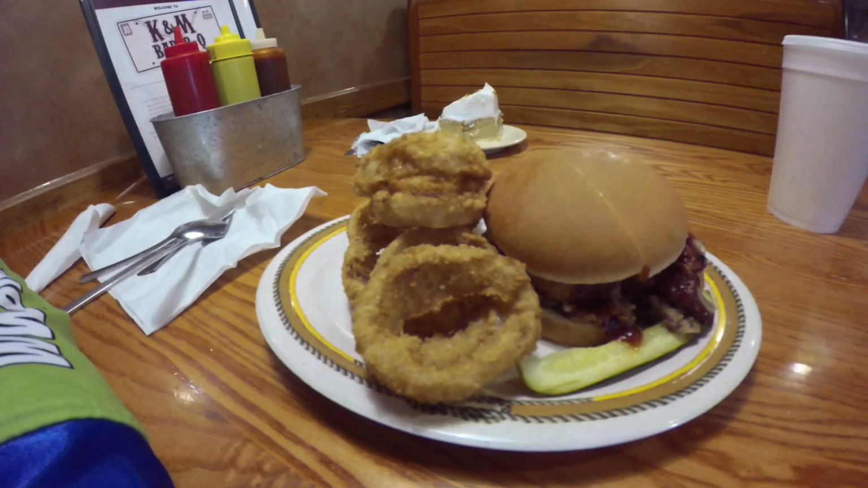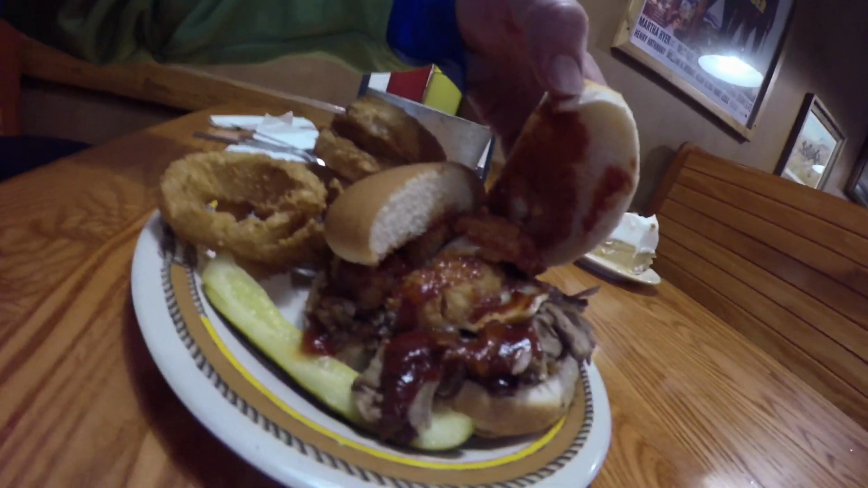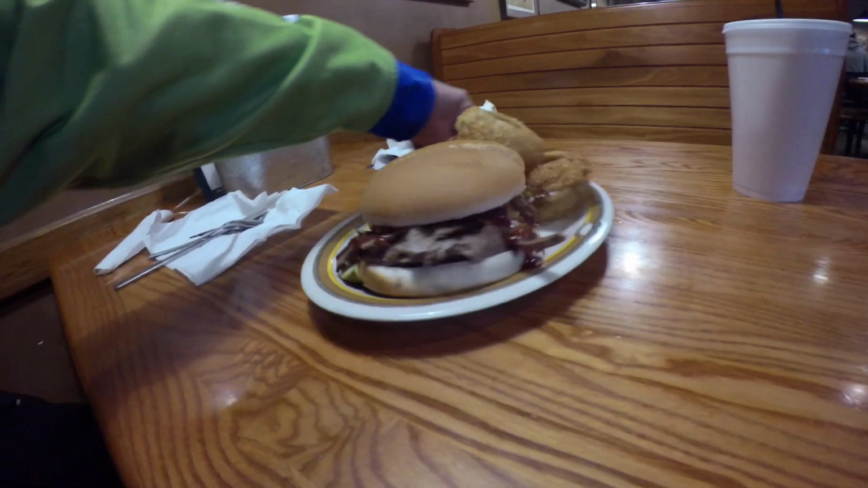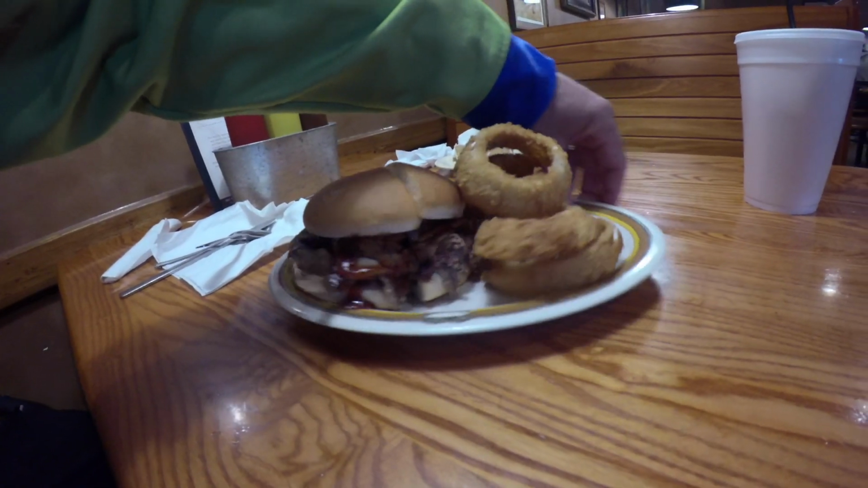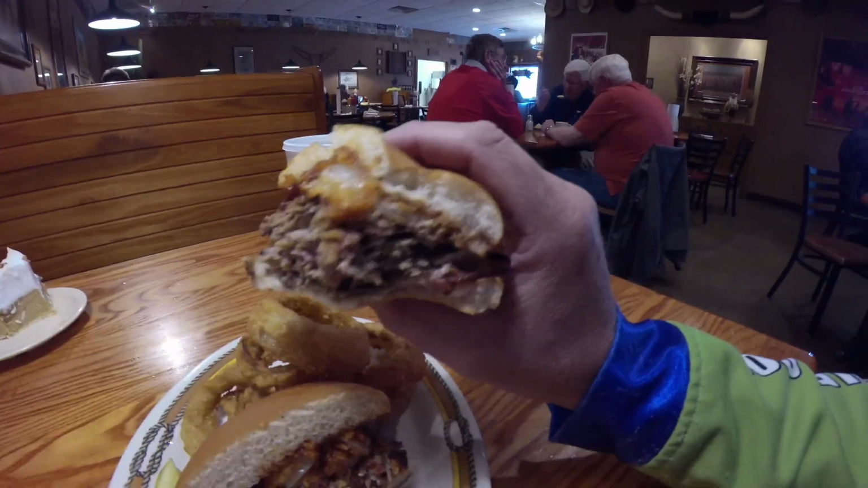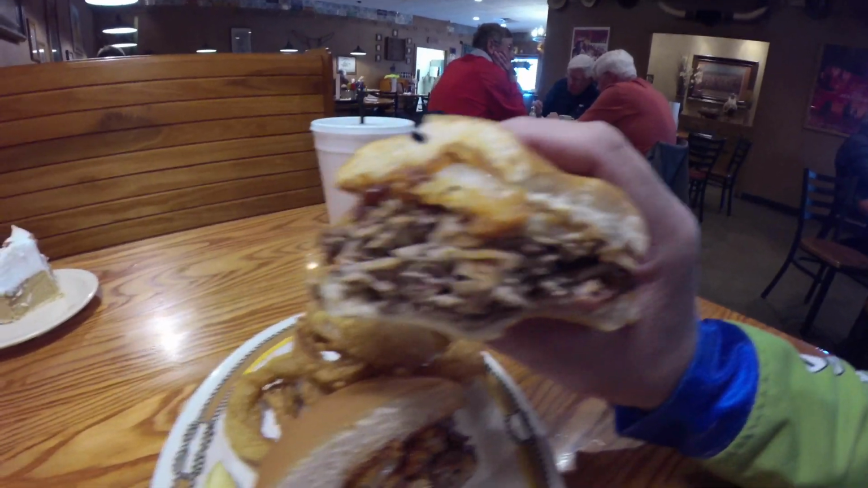This is K&N BBQ. Check this out. Some onion rings. This is called the wagon wheel. It's got brisket, a couple onion rings on top, some melted smoked provolone. It's an incredible sandwich. Some good stuff.